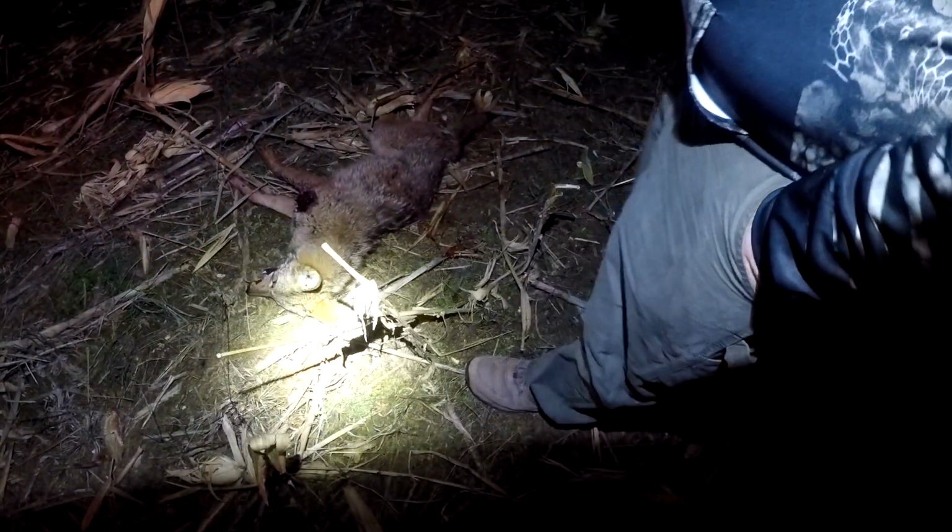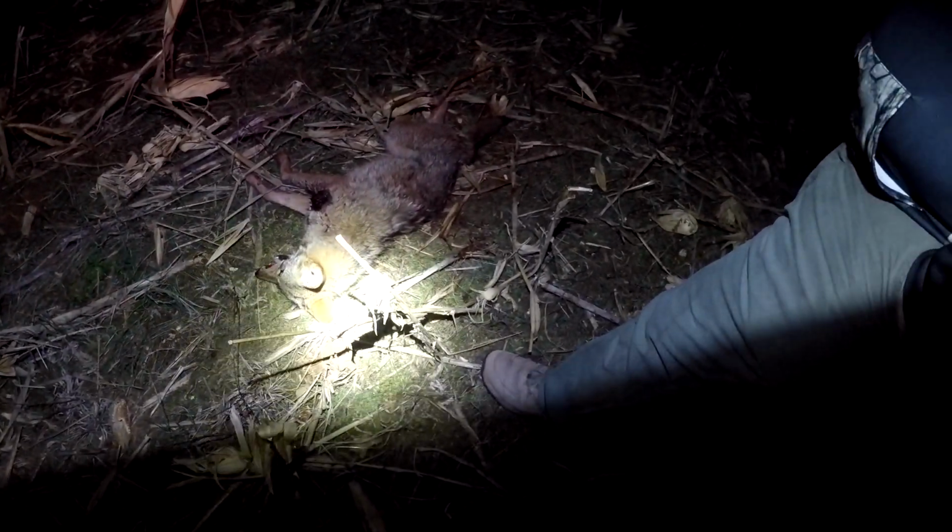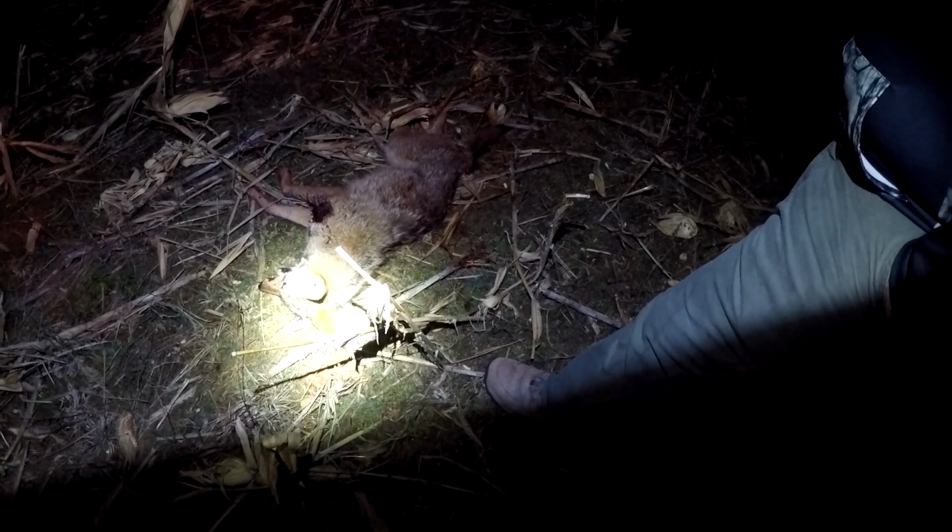I mean, how? Look at his damn shoulder. These things are tough, man. They are brutal. I don't know if it's a male or a female.